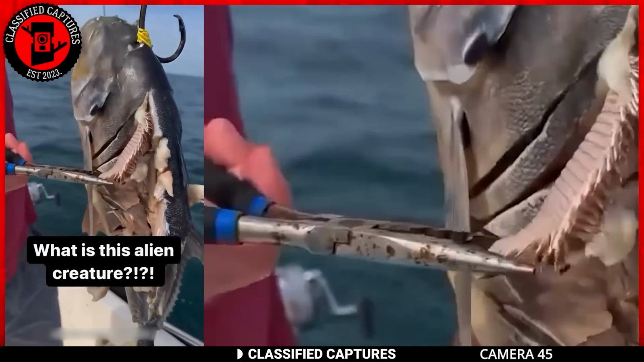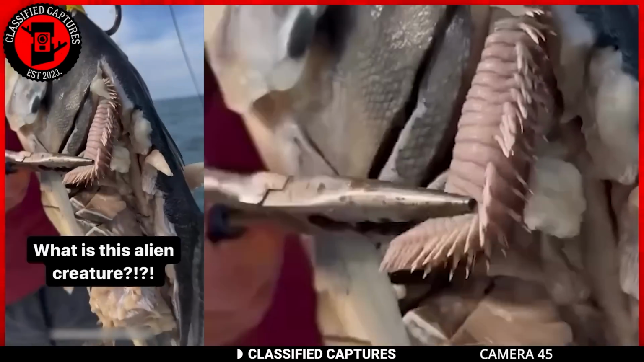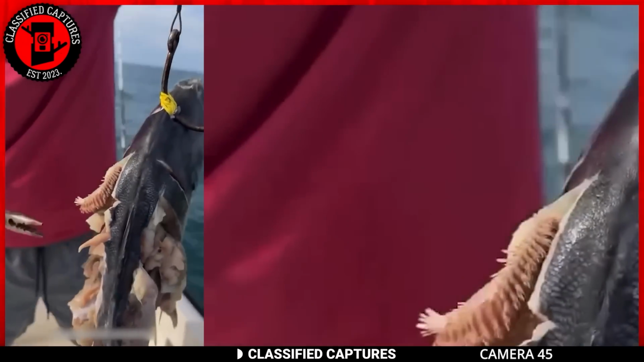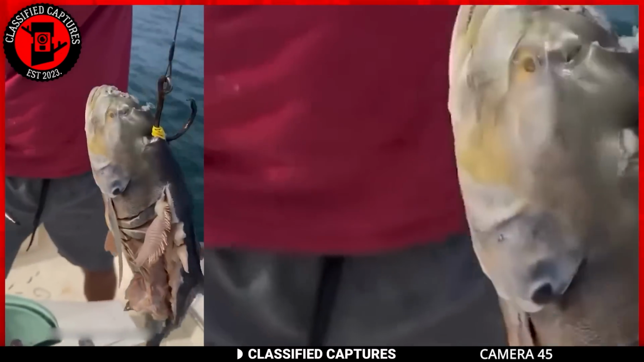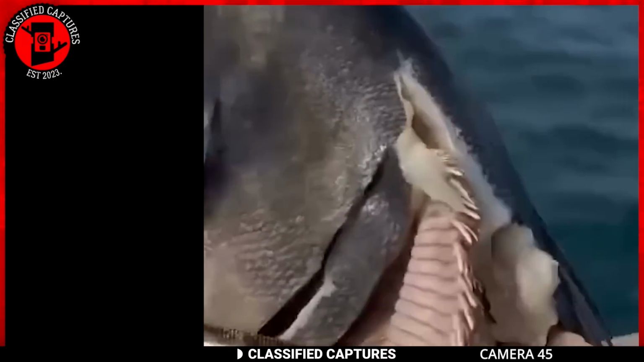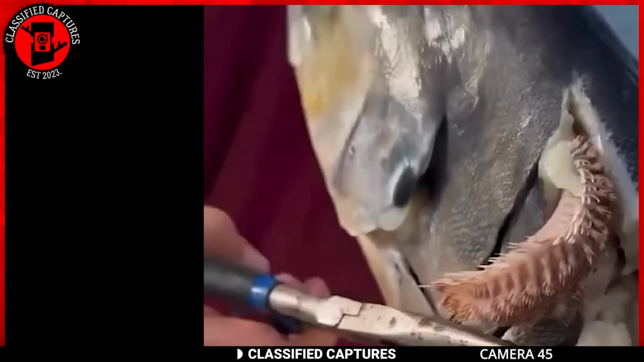So what could this be? Some sort of deep-sea creature, or perhaps a species we haven't yet identified? Maybe it's an example of marine life adapting to ways we still don't fully understand. One thing's for sure, this find is both fascinating and a bit eerie, wouldn't you agree?